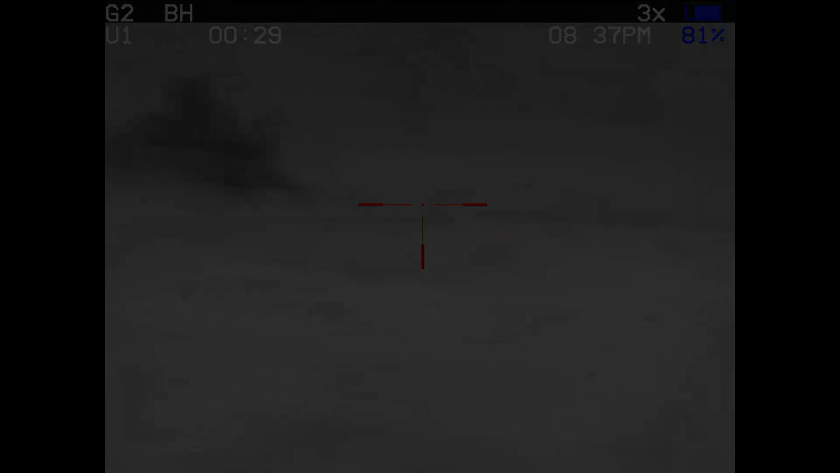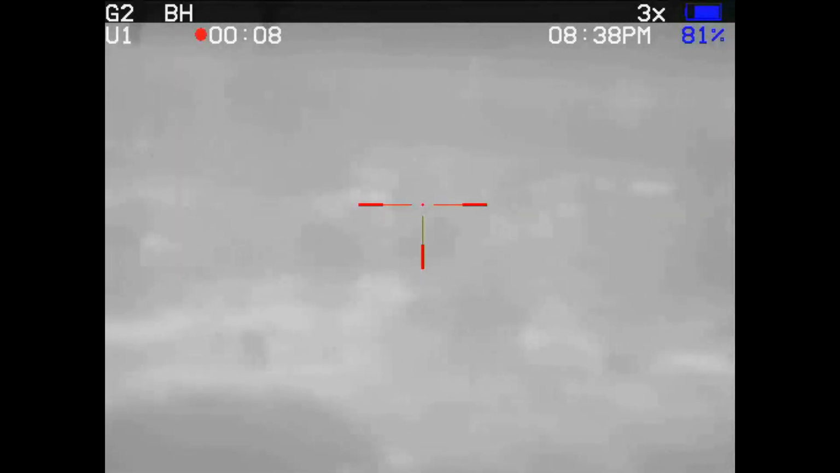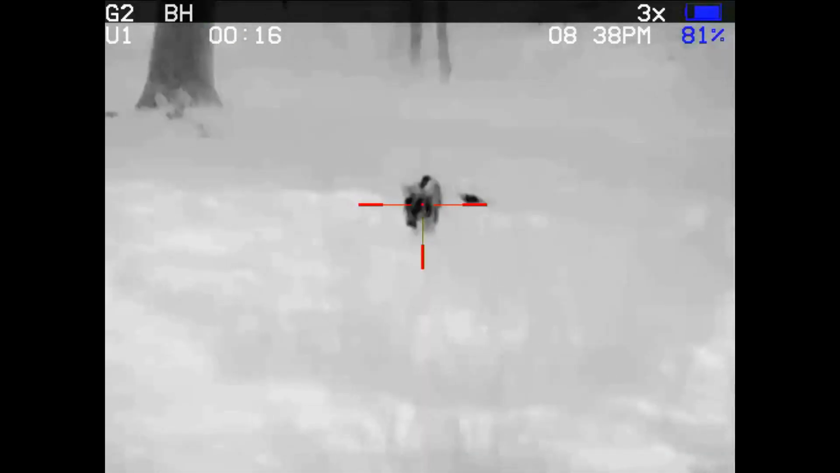Do a couple scans with my rifle. Then I'm going to leave the rifle rested on my shoulders. I'm going to scan with my hand scanner. I don't see anything, so I start to pick up my shooting sticks. And then I hear something. I check with my hand scanner. I've got a hog off to the right. Now I can't find it with the rifle, so I'm back on my hand scanner again. And I spot the hog, and now I'm on the hog.